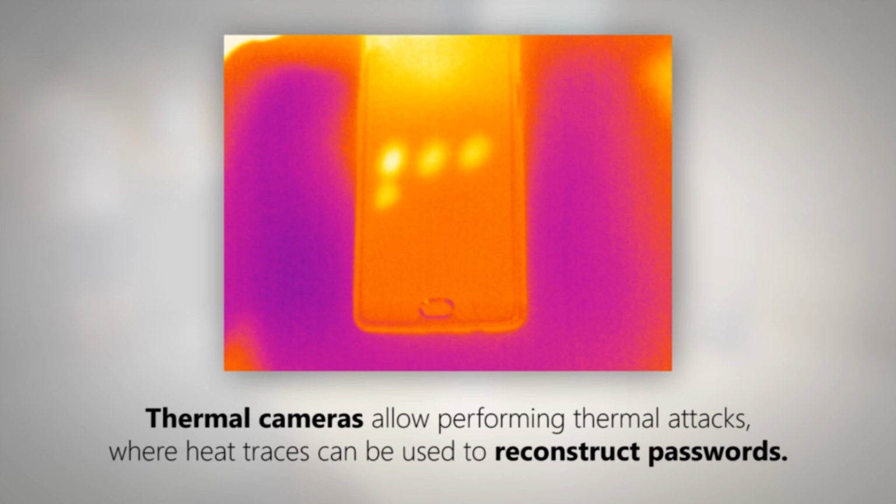This happens because when humans touch mobile devices, heat is transferred from their body to the mobile device, or to the touchscreen in that case. And this results in heat traces which could be used to reconstruct the entered passwords.